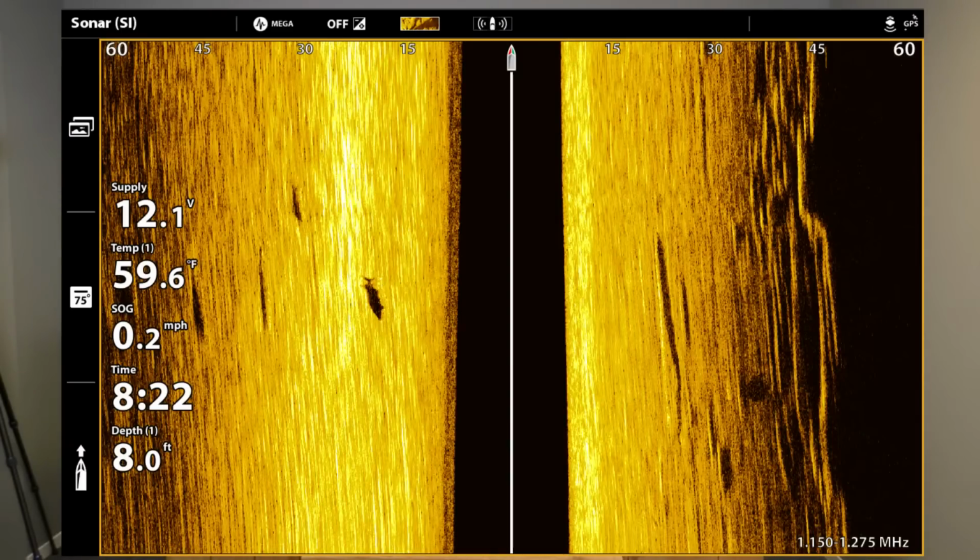And then underneath the boat, I got a damn sturgeon that swam through. And that's like the only sturgeon I've seen on side imaging swimming through that particular area while I was anchored sockeye fishing. So I thought that was pretty cool. Best of both worlds there.